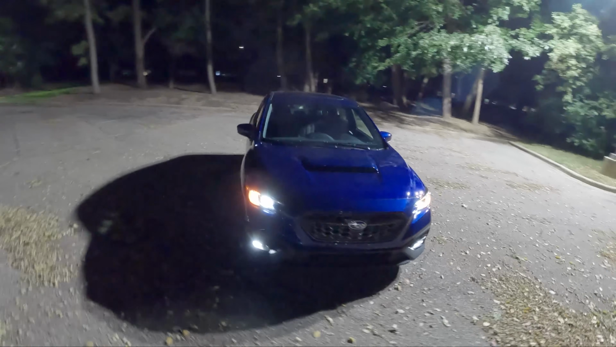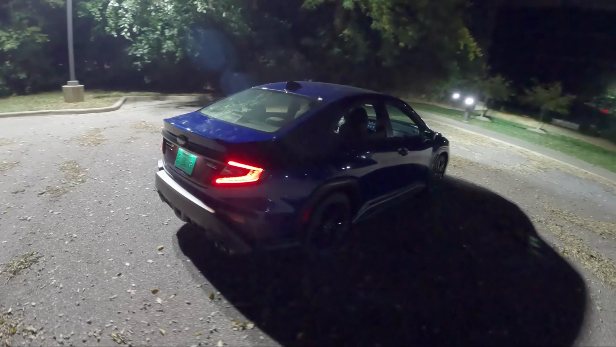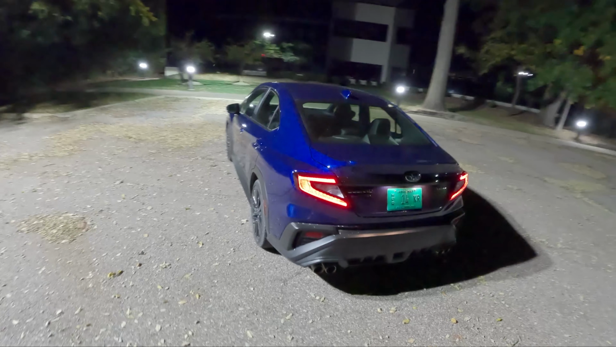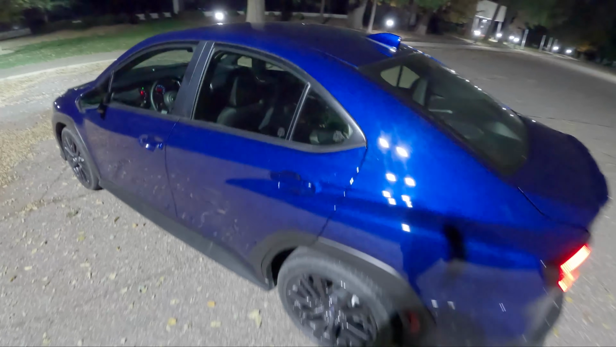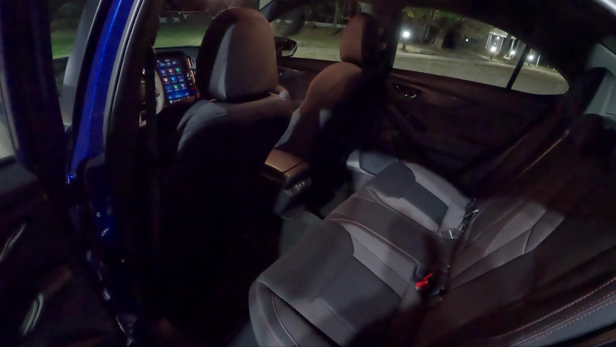It's painted in sapphire blue, which is a really sharp color on this car. Kind of hides the plastic cladded fenders just a little bit, and I think it might be a better option than black, at least for cleanliness. 18-inch wheels, 245 with Dunlop performance tires. Nice spacious interior.